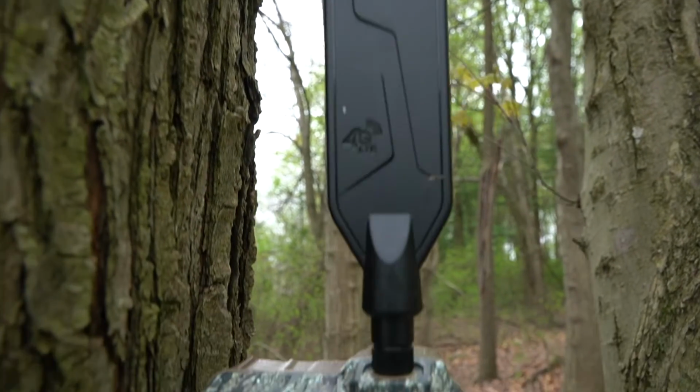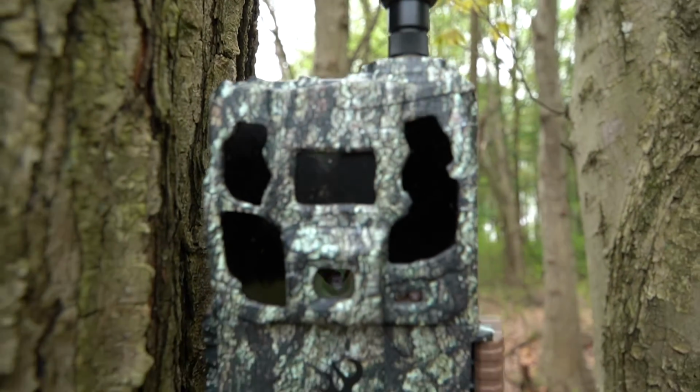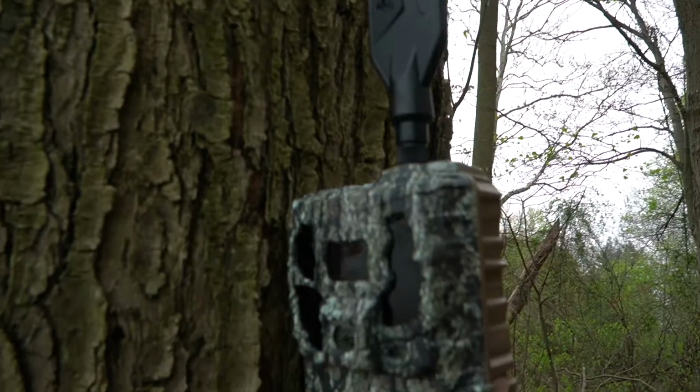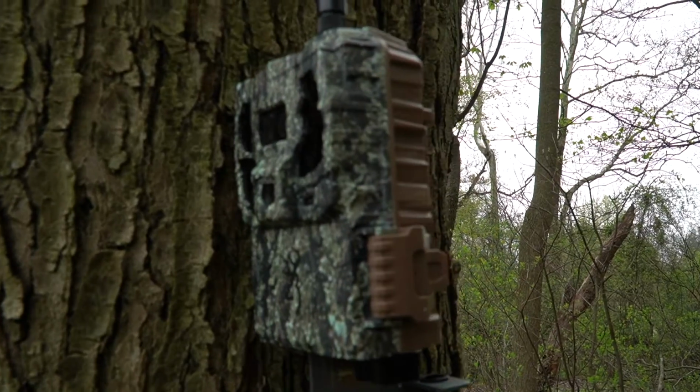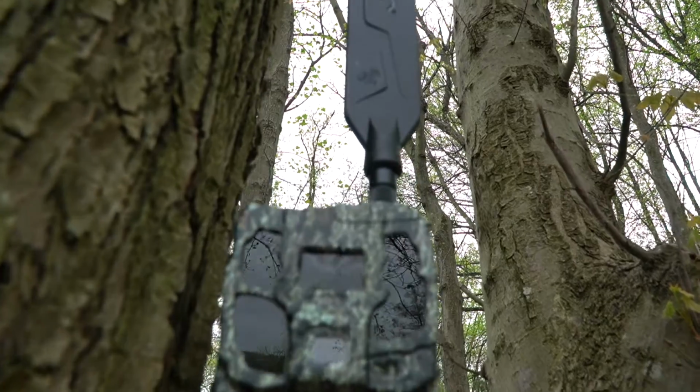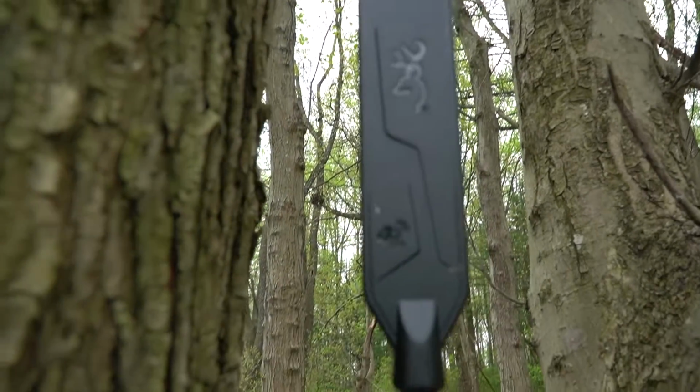Today we got a brand new cellular trail camera from Browning, and that's the Defender Pro Scout Max HD. You guys can head right over to browningtrailcameras.com and pick this guy up for $149.99. Now they also have AA batteries and SD cards to get you everything you need to get this camera set up. Now, there's a few exciting things about this particular model that I want to highlight, and these are the reasons that I chose to do a review on this particular camera.